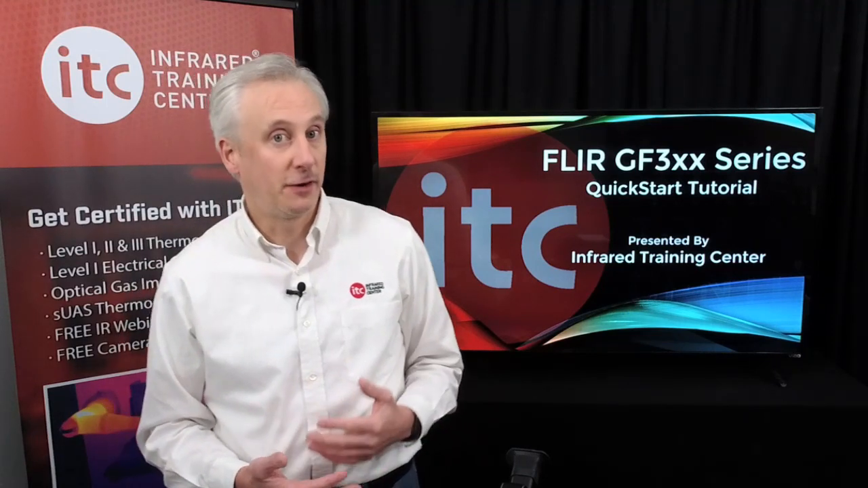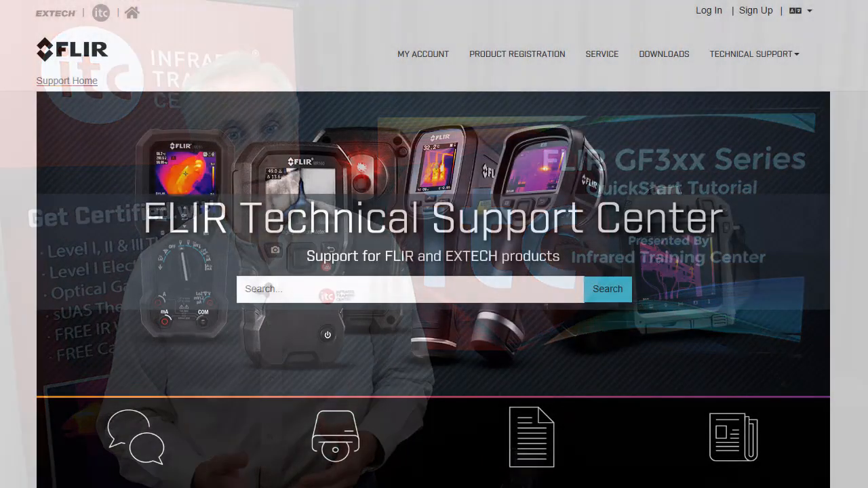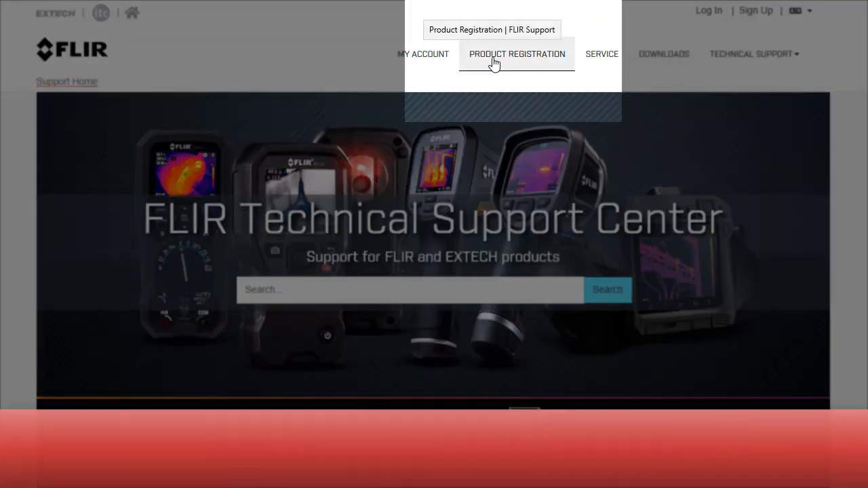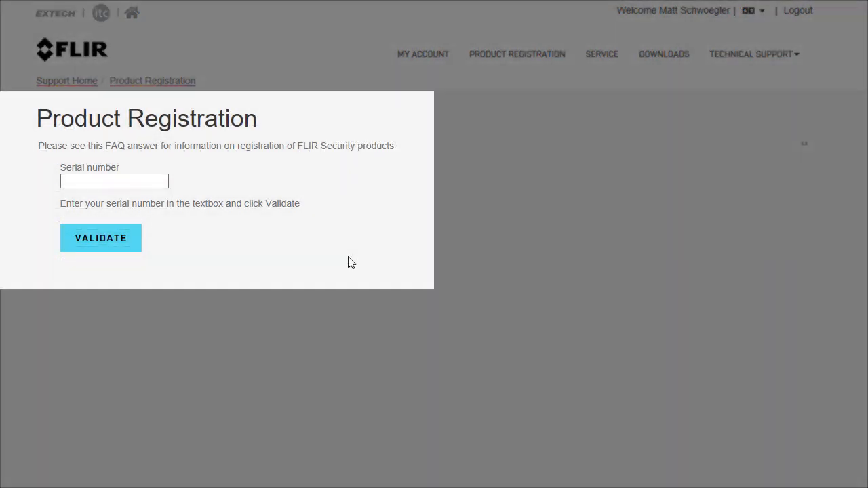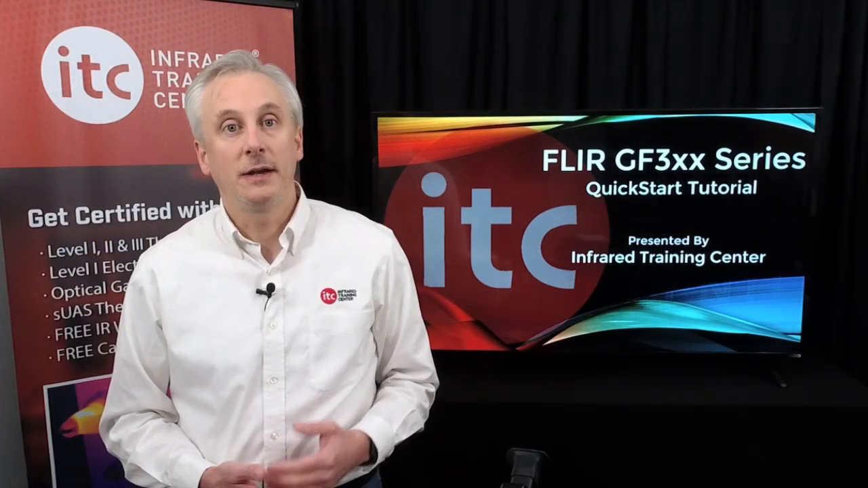Registration can be done at our FLIR Support Center website. To access the page, go to support.flir.com. Select Product Registration to sign up for a new account, or click Log in the upper right corner if you already have an account. Once you're logged in, click here to validate your camera's serial number, which can be found either on the calibration certificate or on the camera housing inside the battery compartment.